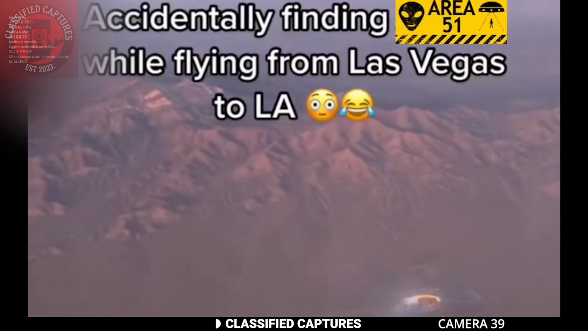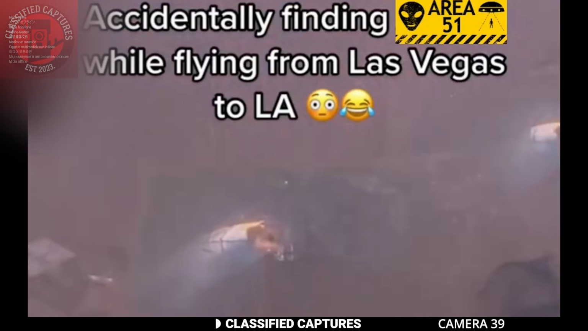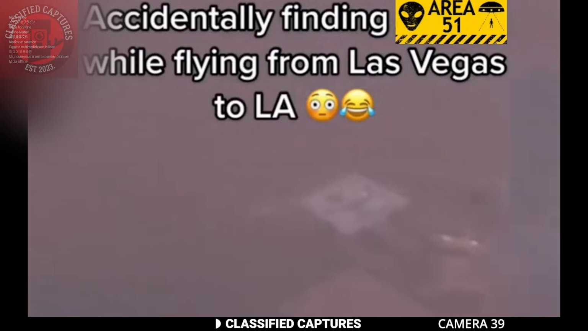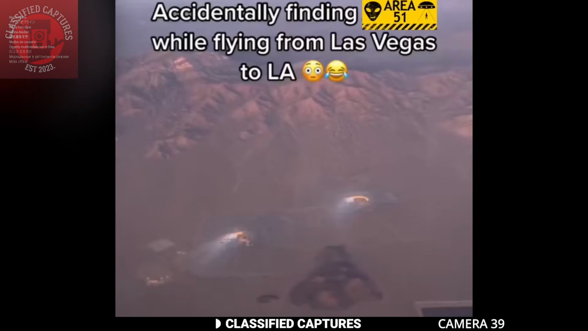As the plane was cruising along, the passenger noticed these strange-looking bright structures on the ground below. It was almost sundown, so the golden light made the sight even more surreal and mysterious. The footage attracted a lot of curiosity and comments online. One commenter mentioned that these bright structures were actually solar panel plants. That makes sense given the reflective surfaces and the area known for its solar energy projects.